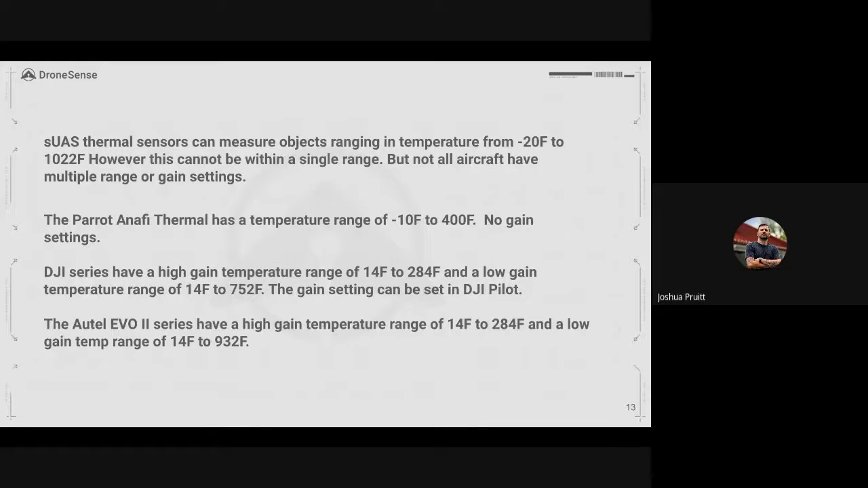And one thing to understand here is that not all aircraft that are out there right now have multiple range or gain settings. So for example, the Parrot Anafi Thermal, again, just the standard Anafi Thermal, not the Anafi USA, has a temperature range of -10 to 400 degrees. No gain settings on this whatsoever.